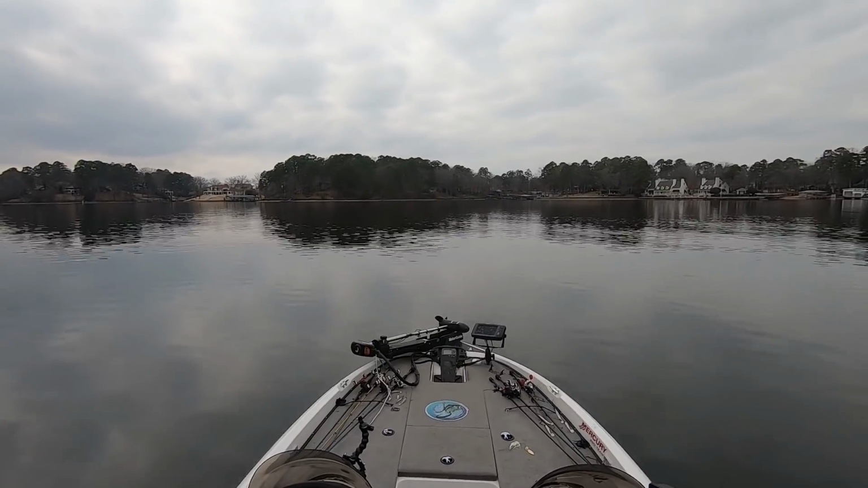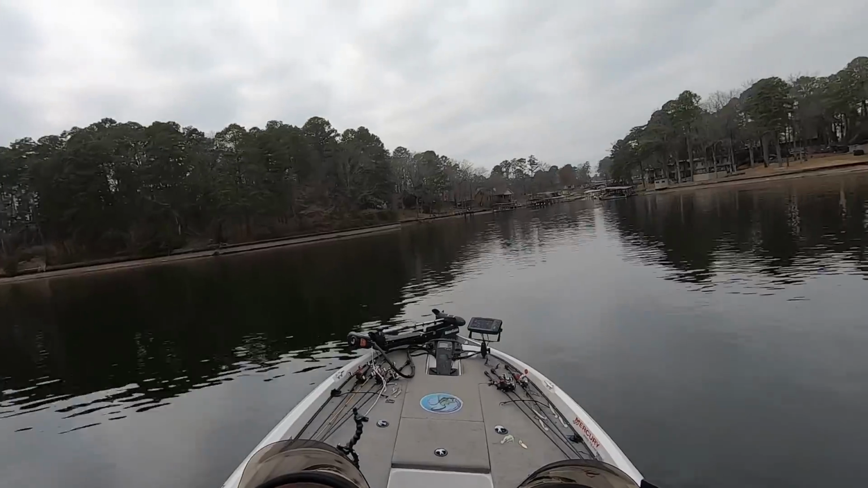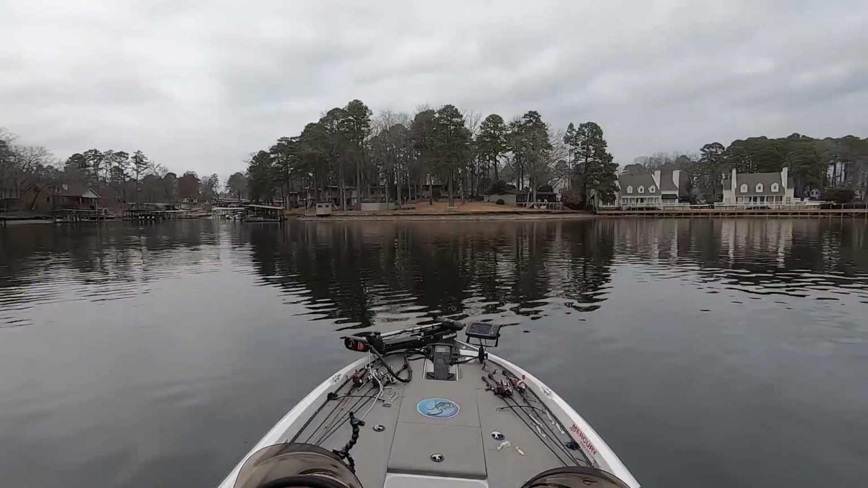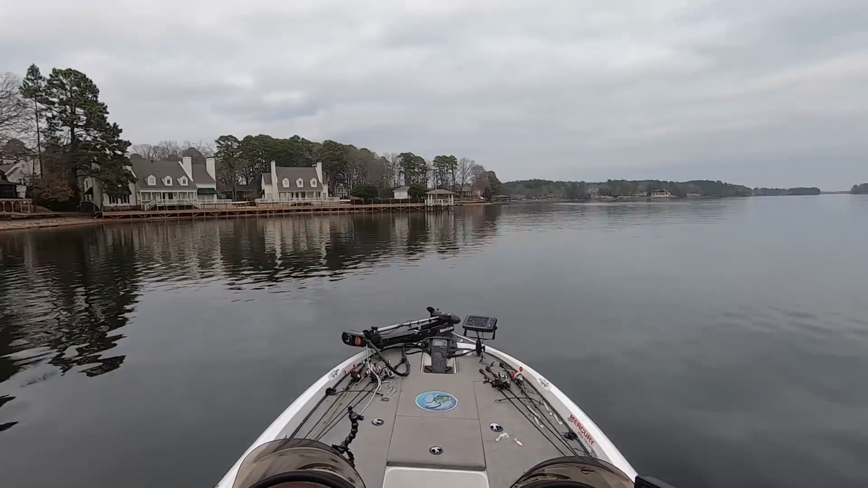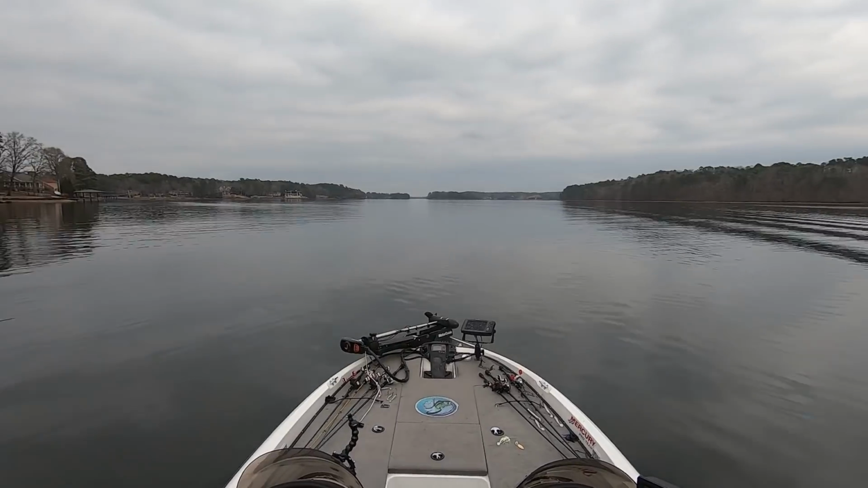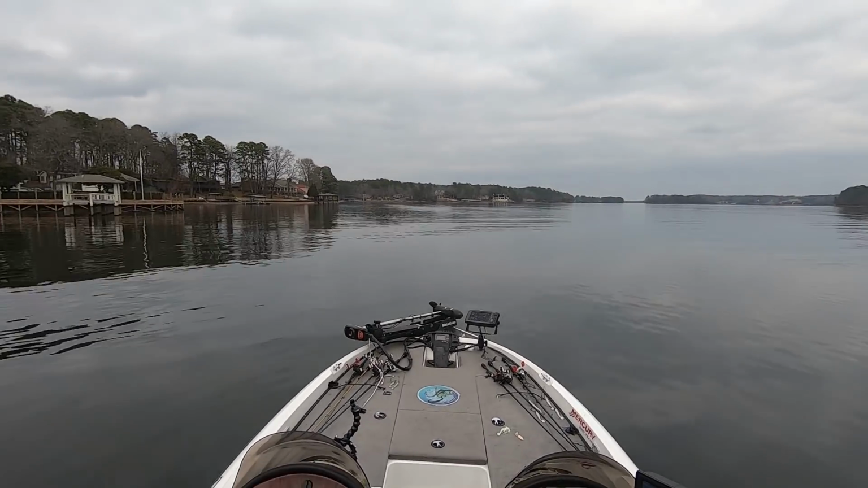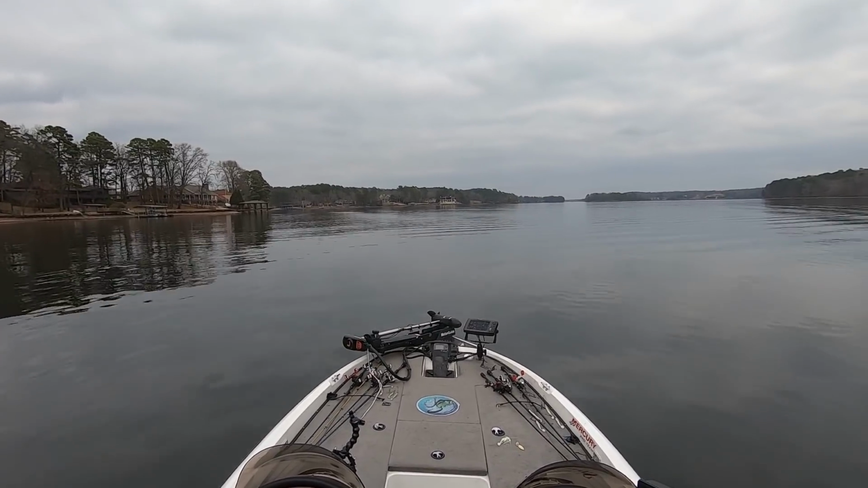Sometimes you're gonna have days where you struggle, you don't get bit, you don't catch anything, and that is okay. But there's also a lot of days when you can pull offshore and catch some giants and catch them every single cast. So don't get discouraged if you are trying to catch fish offshore. Sometimes you have to suck it up and go through some of these bad days to get to those really, really good days.